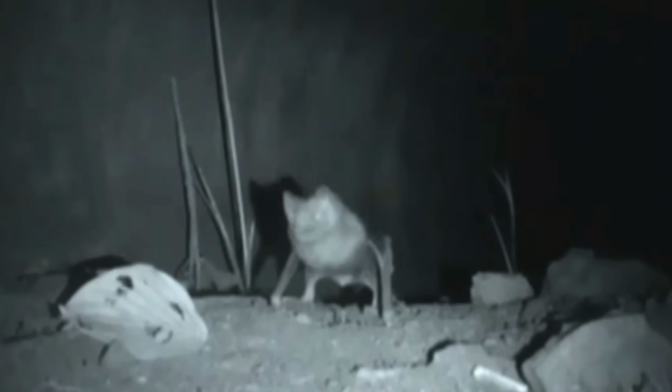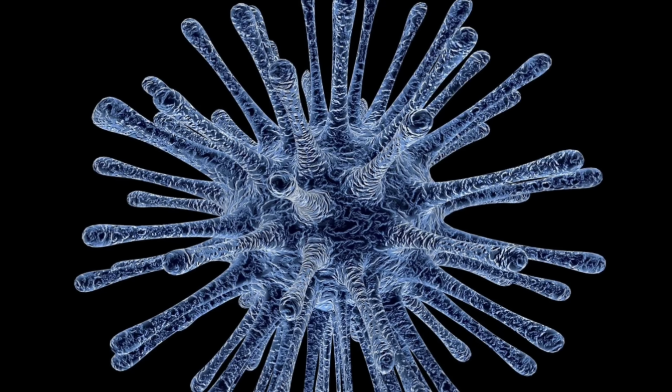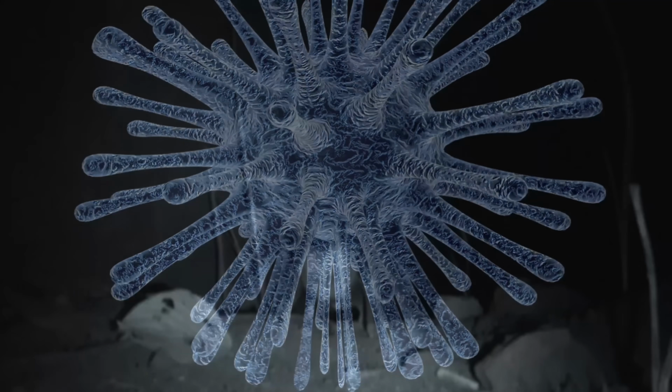However, vampire bats' bites are not particularly painful. However, they can carry harmful diseases such as rabies, which is incurable if contracted. So despite its small size, this has to be one of the scariest creatures to exist on this planet. The real-life vampire.